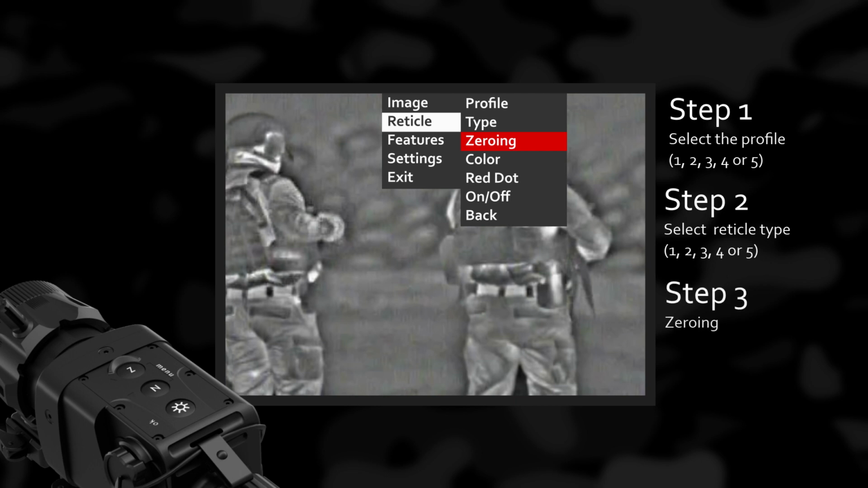Step 3. Zeroing, or boresighting, is made in a way similar to adjusting the bore sights of day sights, with the difference that the reticle is adjusted electronically by pressing buttons. In position X 0, Y 0, the reticle is in the center of the field of view. Entering the zeroing function shows the typical zeroing menu with the aiming reticle and X and Y coordinates. There is an additional marker X on the screen, which should be placed at the center of the aiming point.